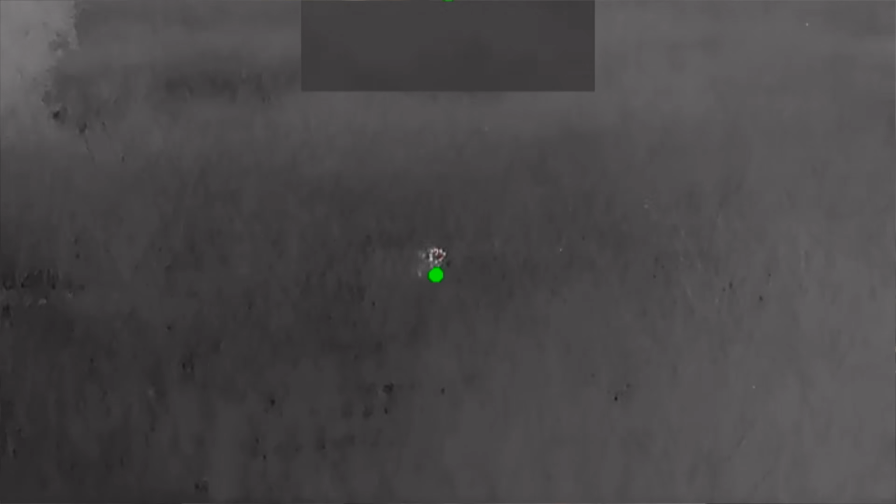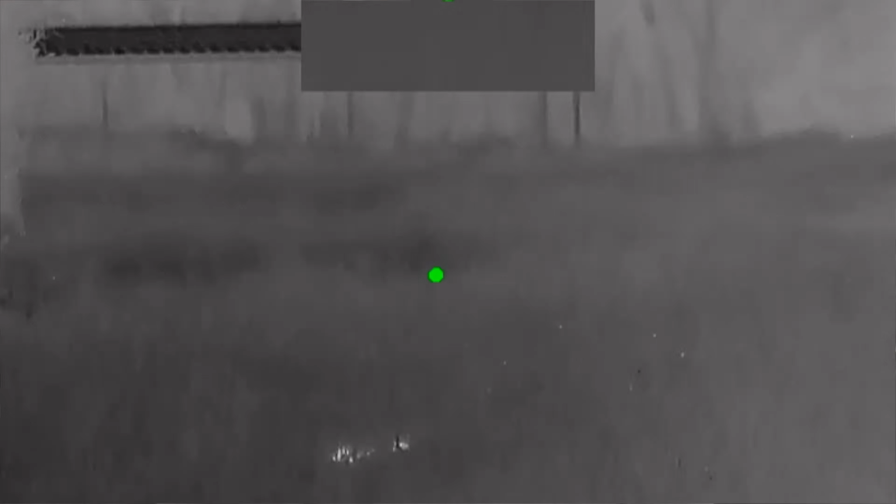Will I get the V3? I know I probably will. I have been happy with this. If there's one thing I could change, it would just be these buttons on top. That can be very, very irritating when you're out there and you see a hog and you're trying to change something kind of quickly. It is not easy to use. I guess that's maybe the biggest downside that I have to this whole scope.